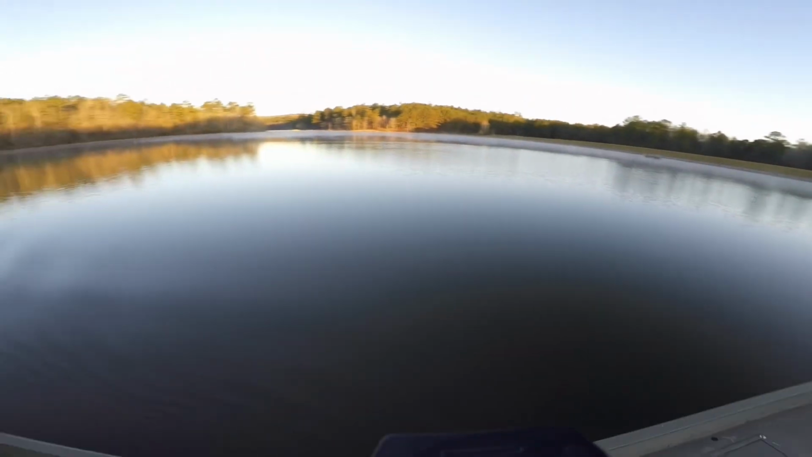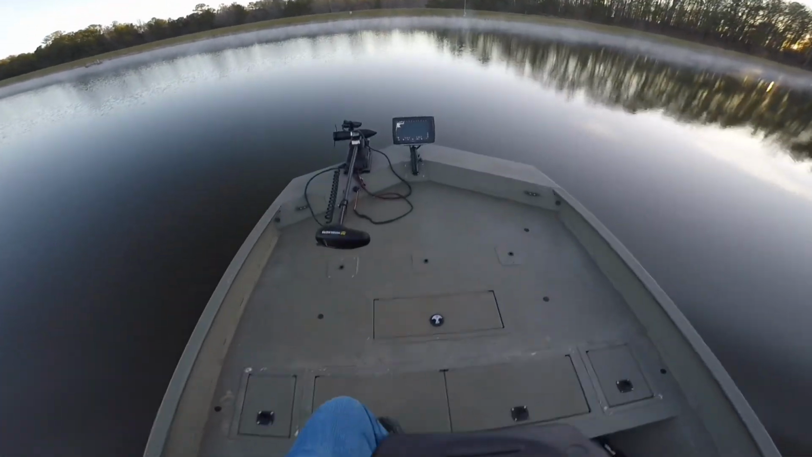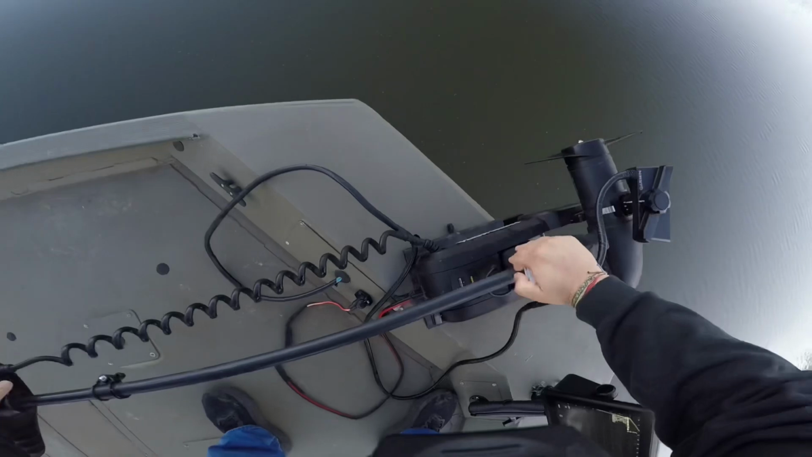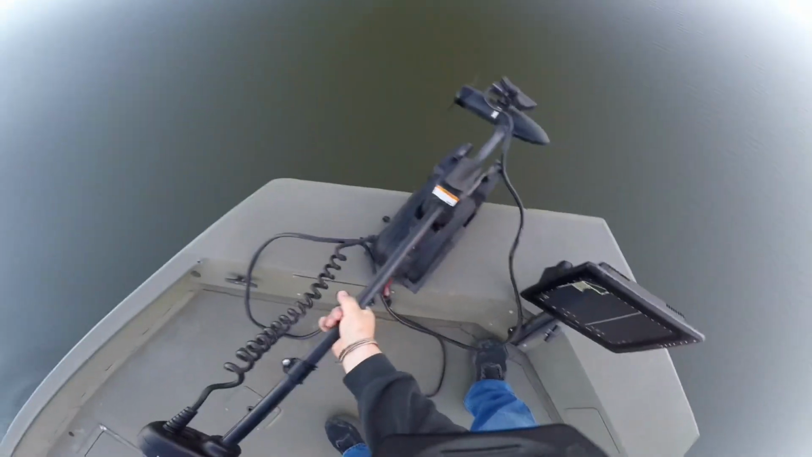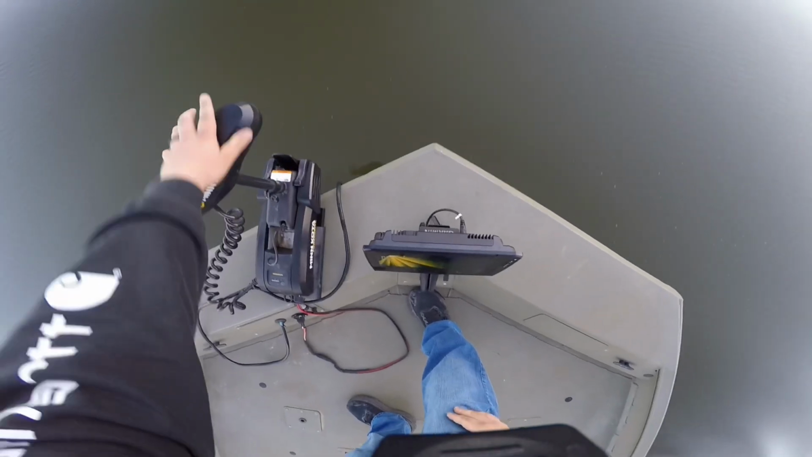All right, we're over here on the dam end of the lake where this rock is. I think this is gonna be just where I start out. Like I said, I've never been here. I don't know what I'm looking at, what to expect, or where these fish would even stage up, but